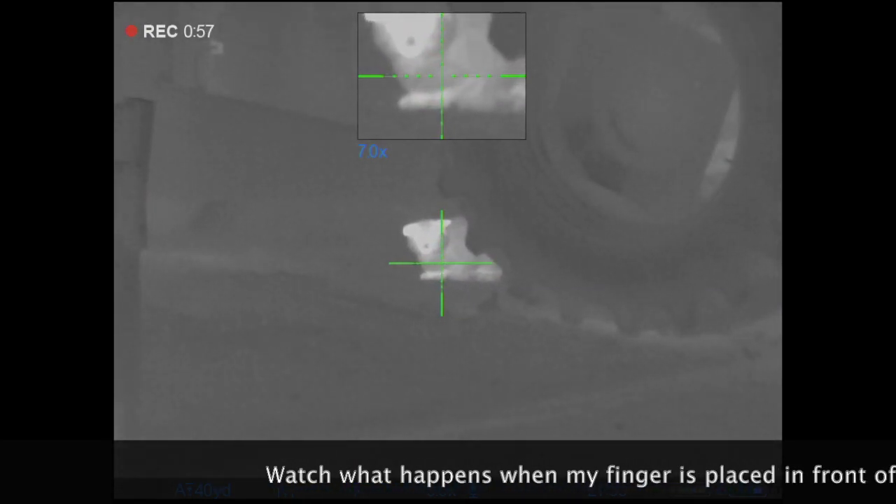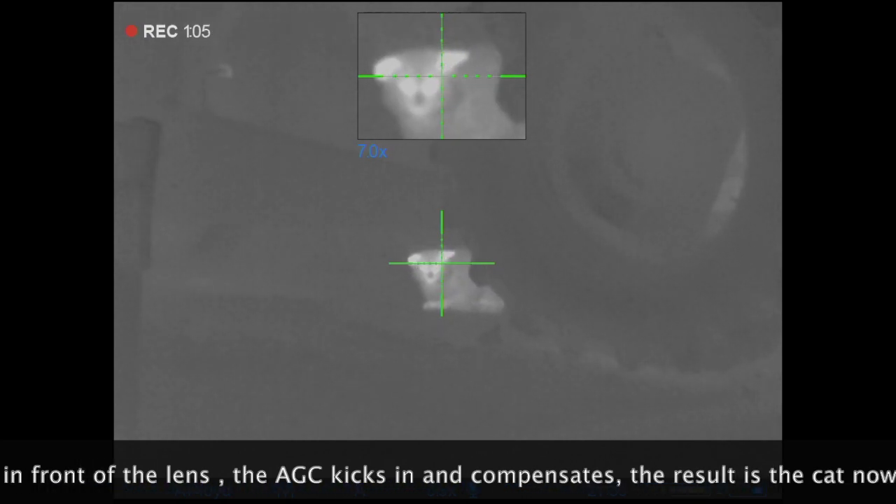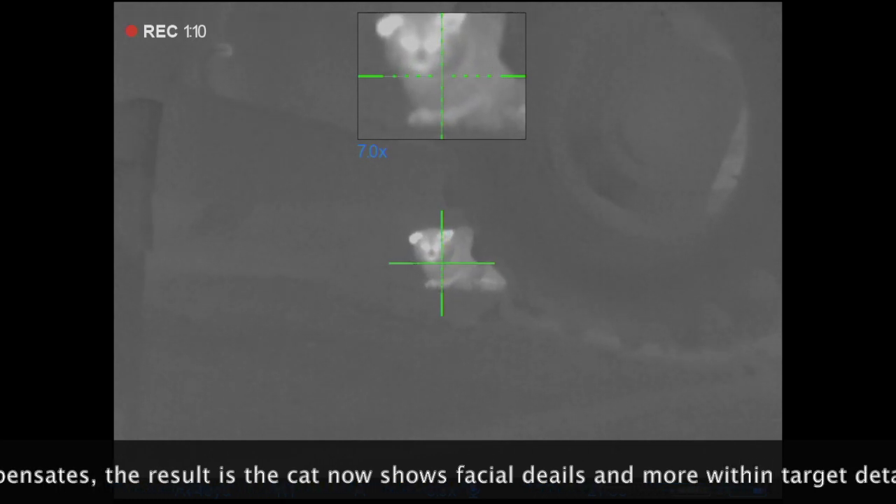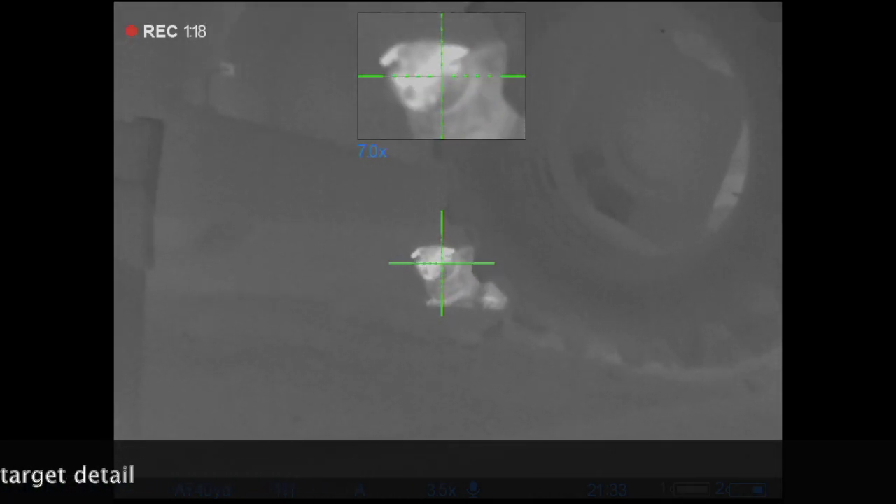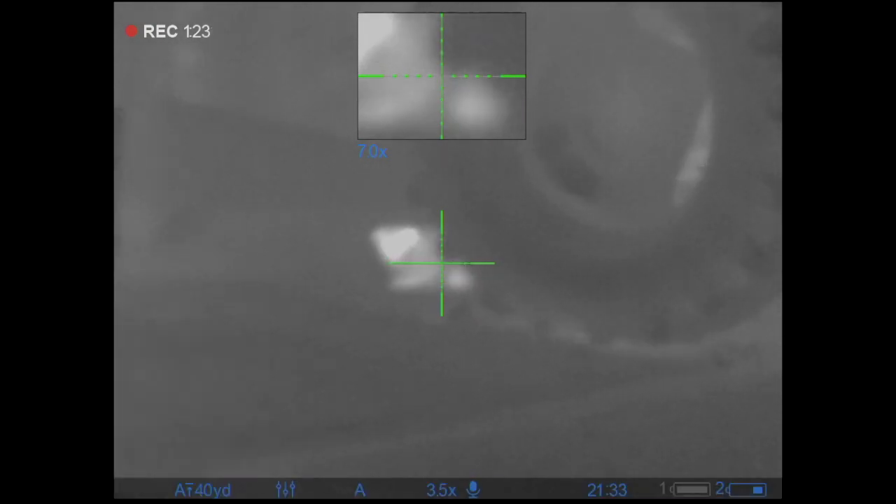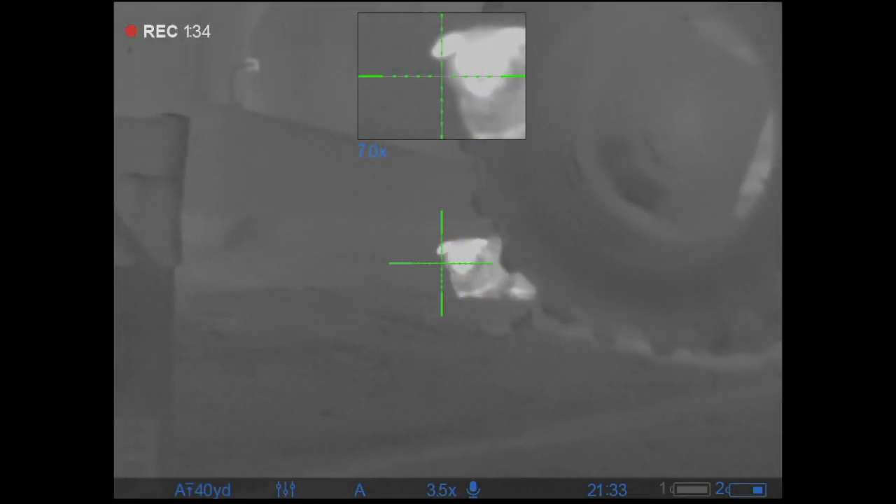focus sharply. Now if I put my finger there in the image again, look at the detail that's coming out, because it's compensating for that. I'm affecting the focus in the image, my finger's in front of the lens and the detail comes out. Move it. There you go, look at that. My finger in front of the lens. Again, detail comes out, finger away, overexposed.